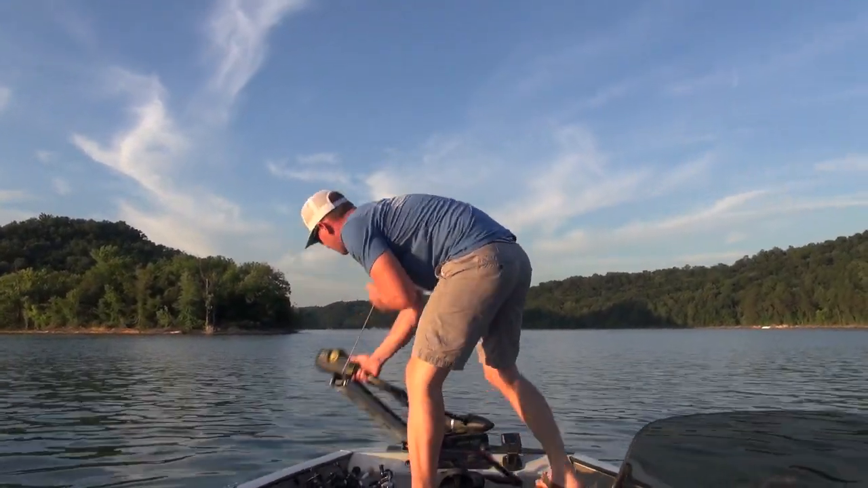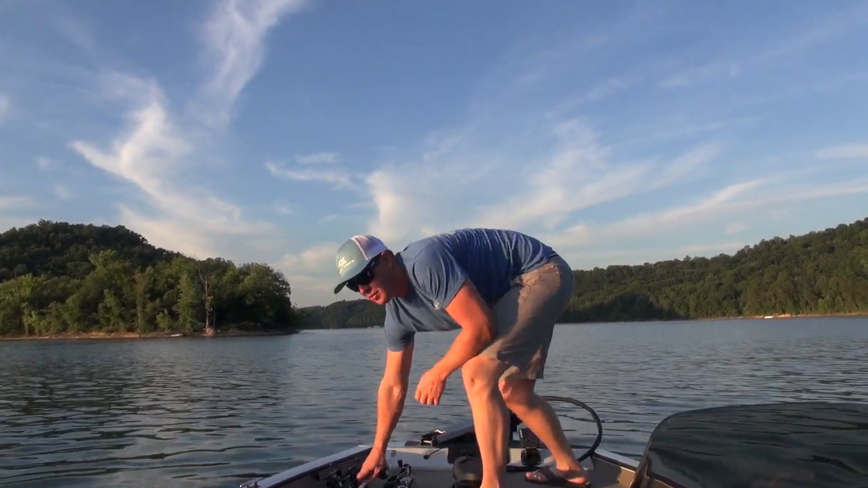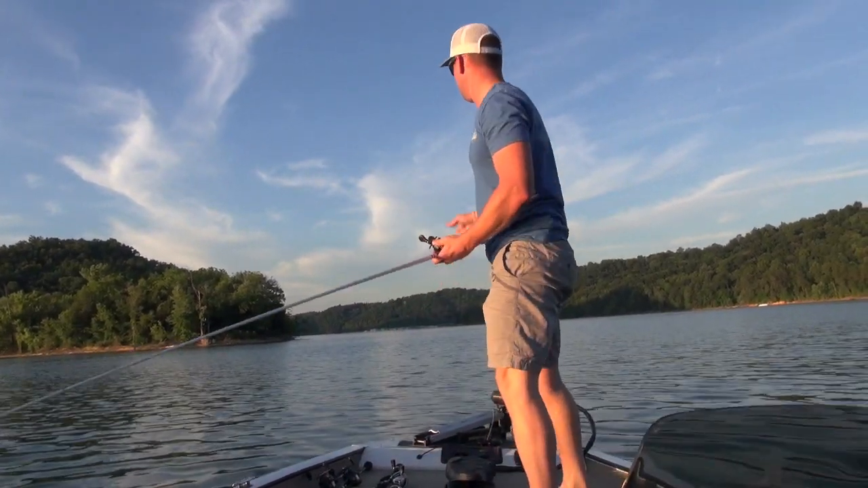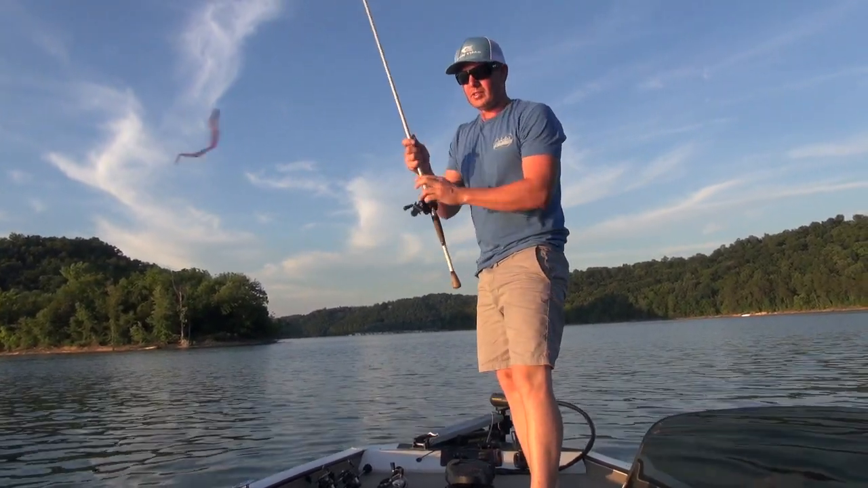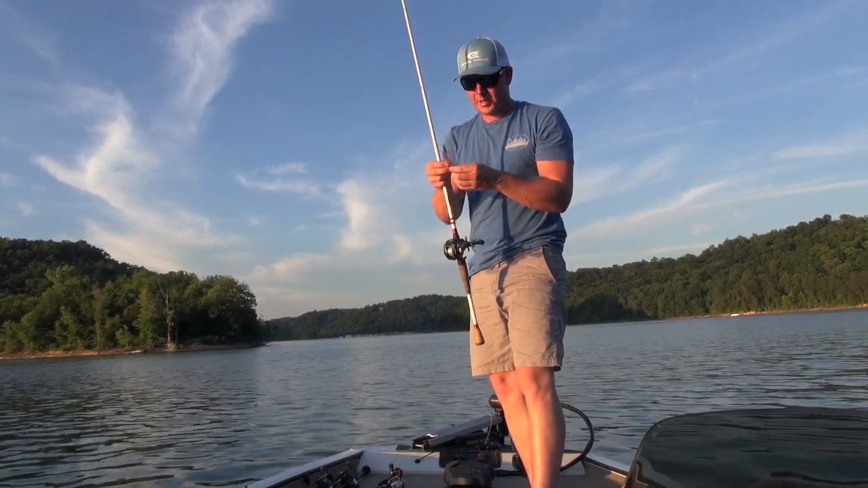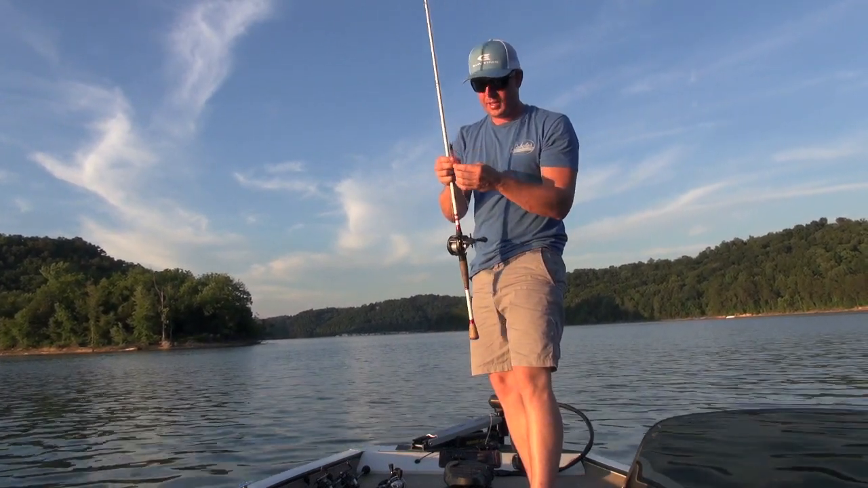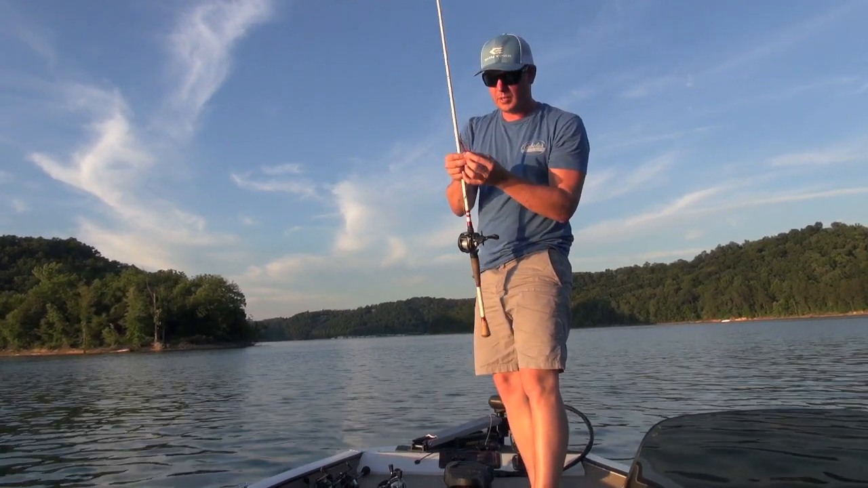Okay guys, we come in here at the first pass. First pass over this point. As you can see there on the graph, there's some bass. I turned the boat around. What I'm going to do is start out with my purple worm Texas rigged. This has got a 1/2 ounce tungsten weight on here, so it will sink to the bottom very quick.